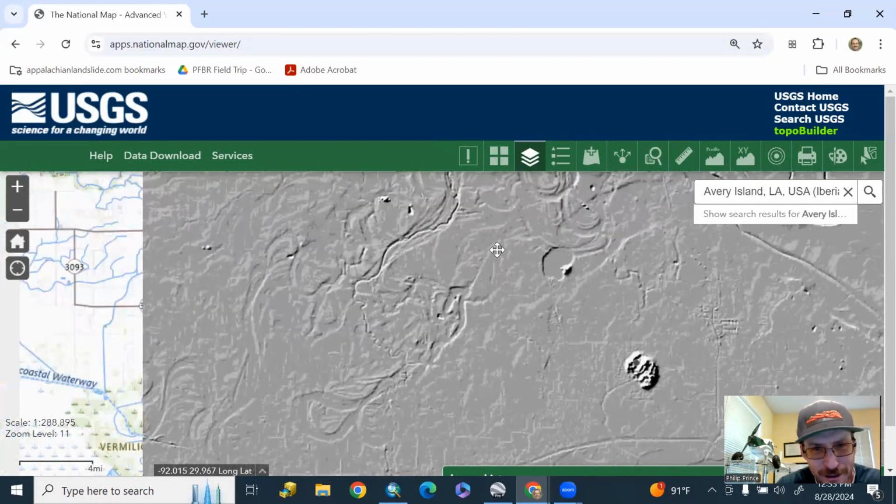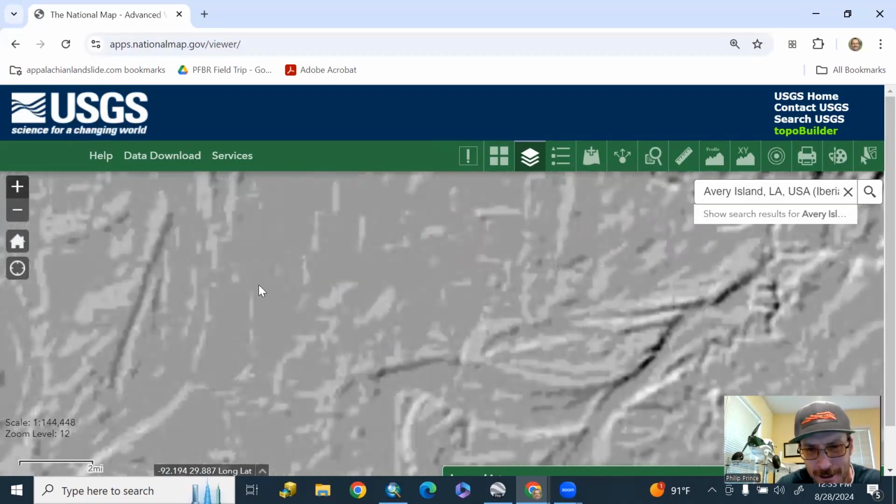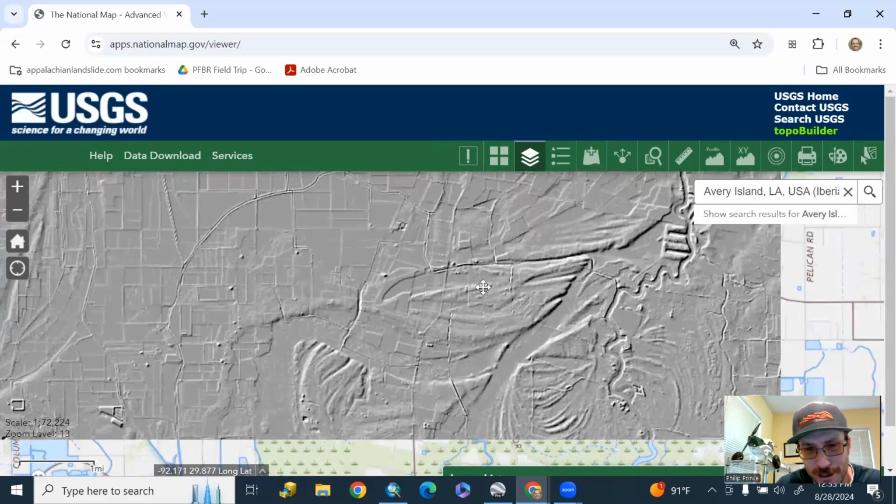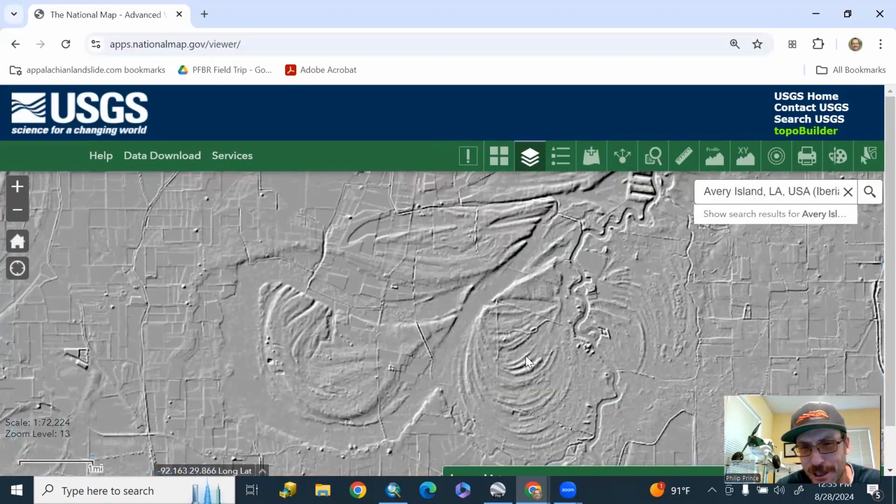You know, looking over here at these rivers. This is a pretty interesting thing to do with the stretched hillshade. You know, actually looking at meandering landforms and bars and things like that. So it's really cool to try out the different functions that you get on the USGS here.